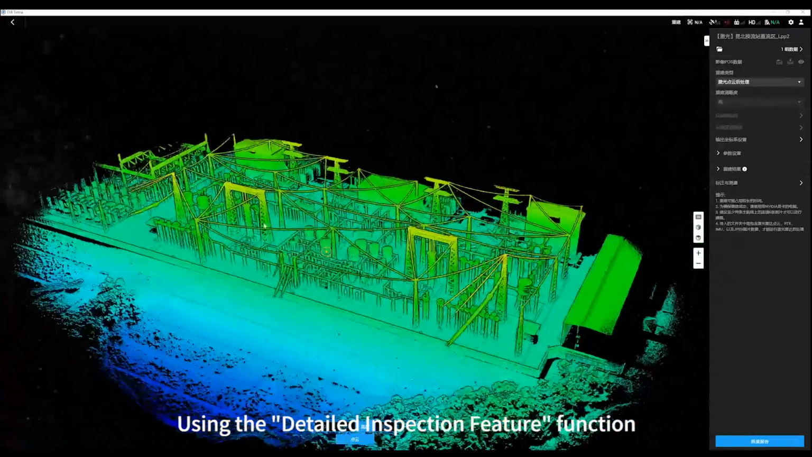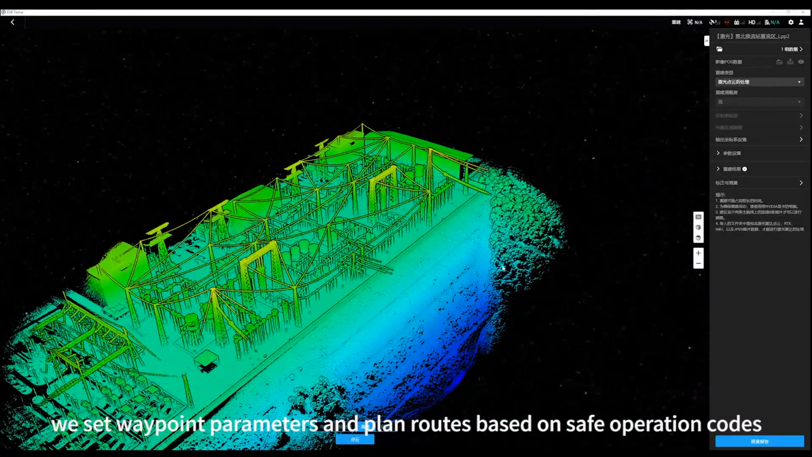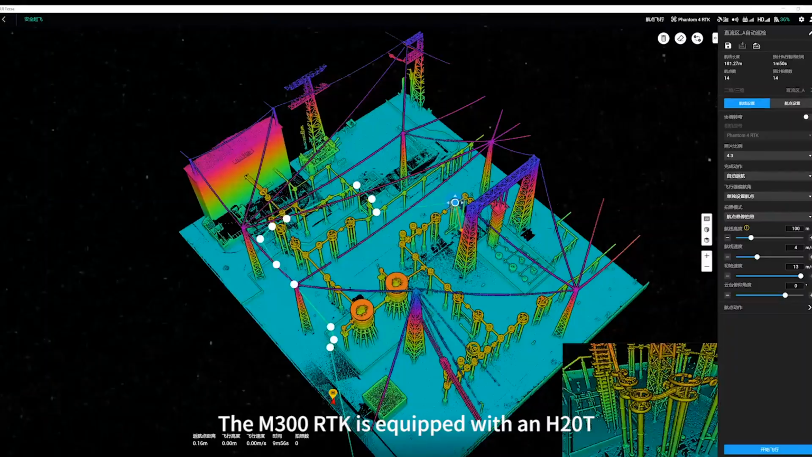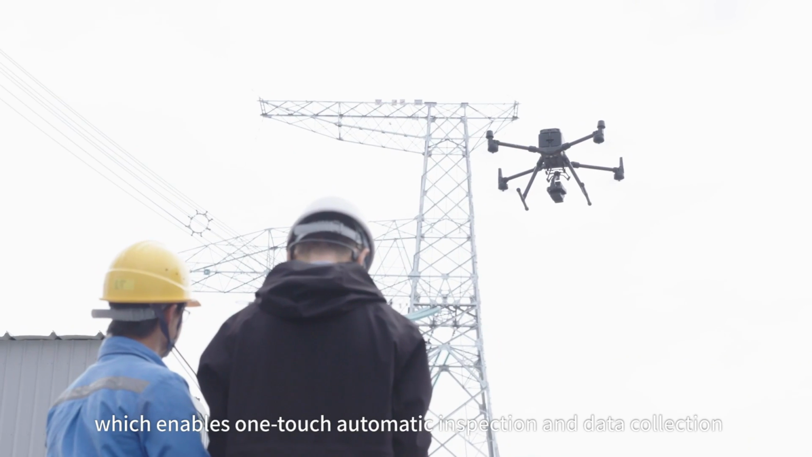Utilizing the detailed inspection feature, we set waypoint parameters and plan the flight route based on the safety code. The M300 RTK is equipped with a Zenmuse H20T, which enables one-touch automatic inspection and data collection.